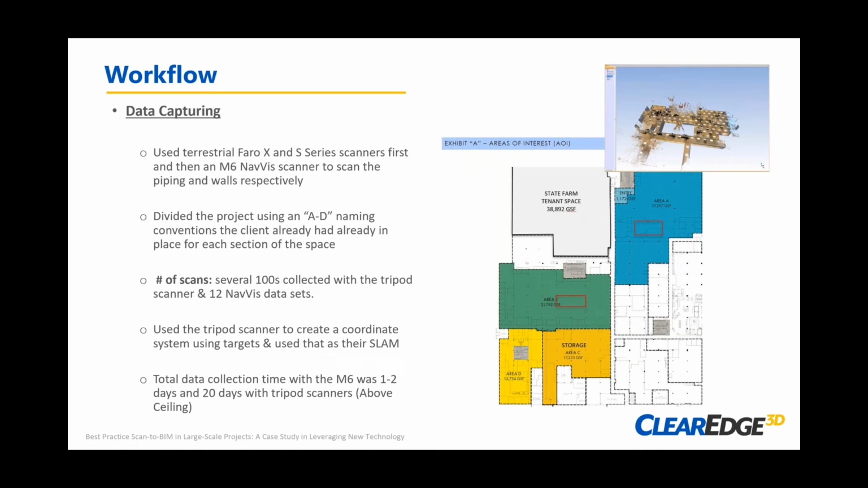So throughout this project, we decided we're going to start with the tripod scanning. That's going to be the bulk of the time, and we'll use that to set up a coordinate system that we can then use as SLAM anchors to tie the mobile data to.